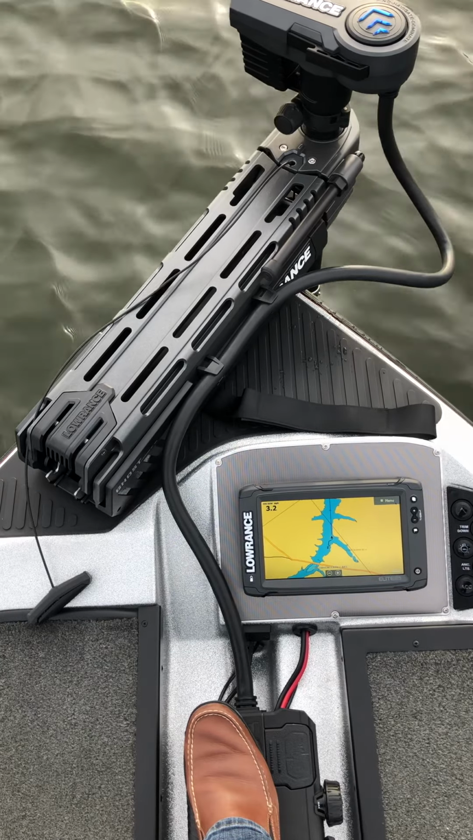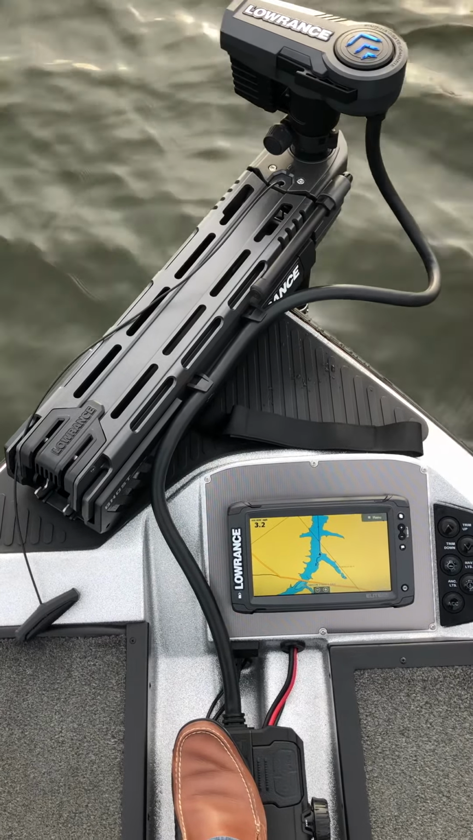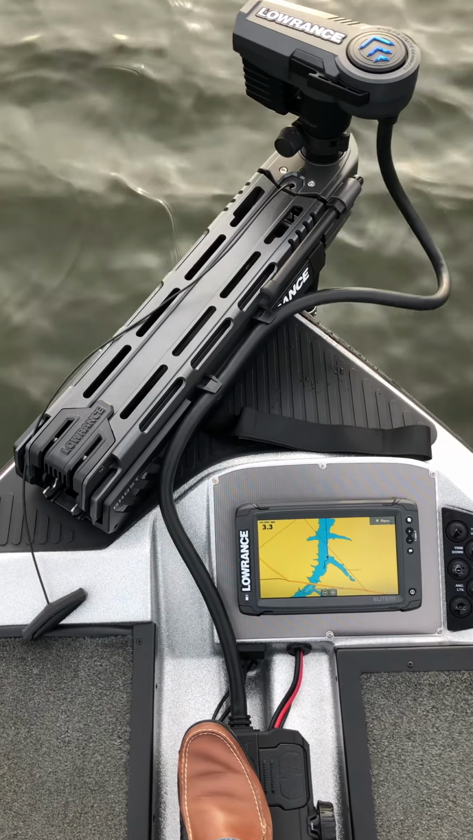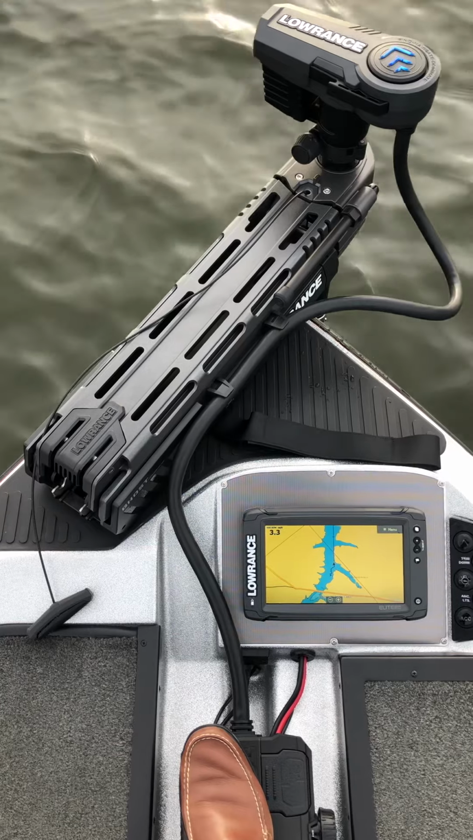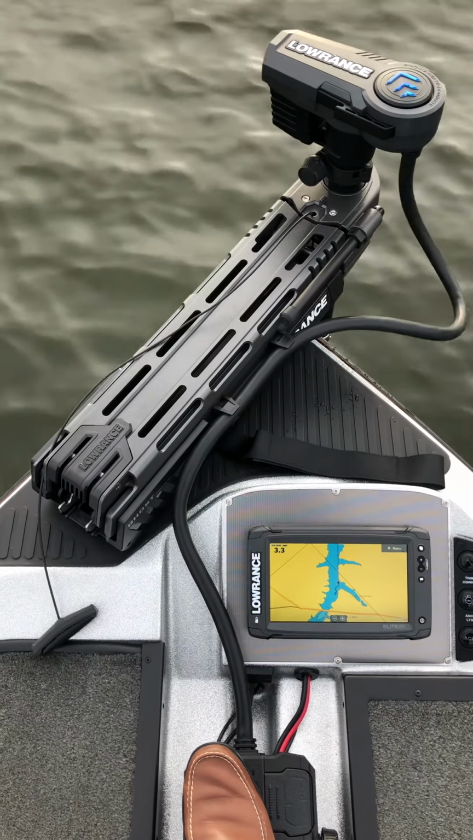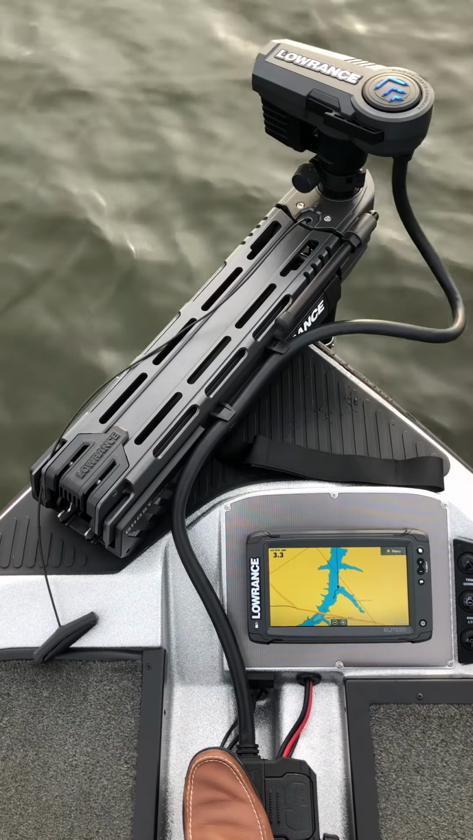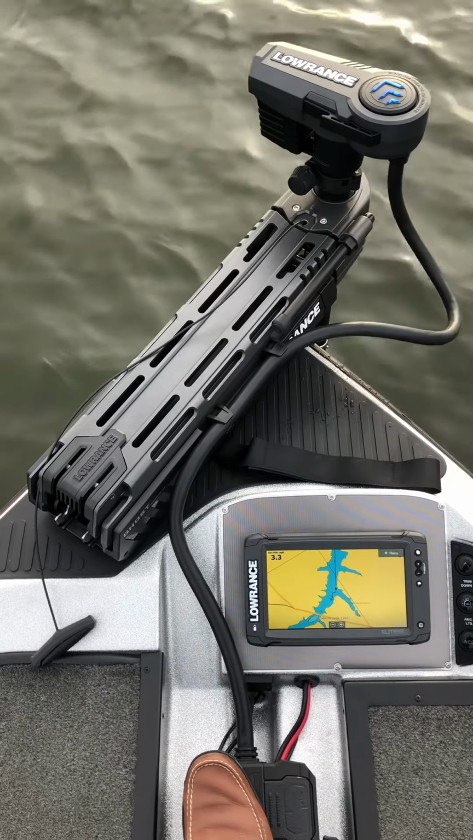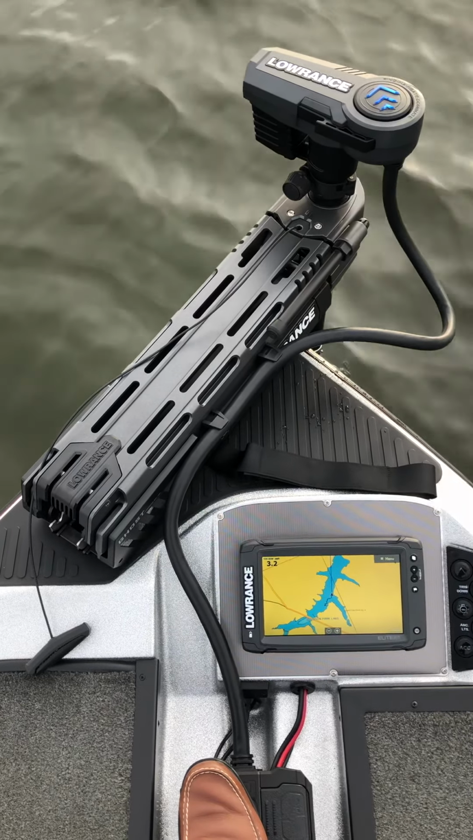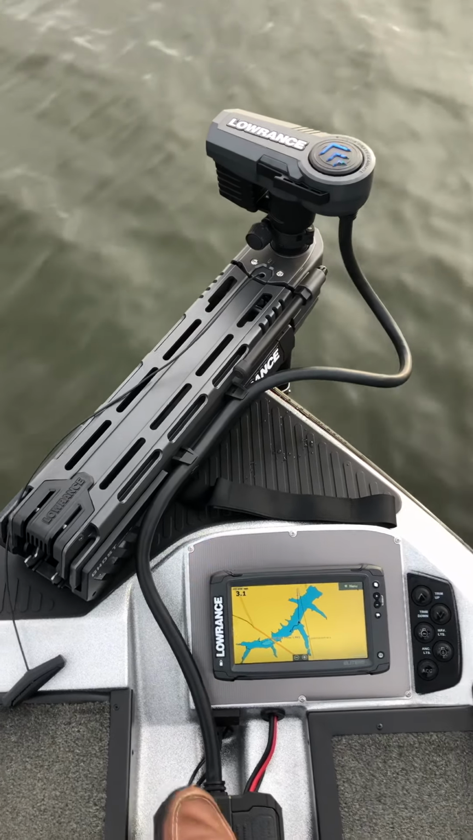3.3. One thing I do like about it is it doesn't just immediately jolt you up to full speed. It builds up a little bit, so it's kind of nice. Doesn't throw you out of the boat. Looks like 3.3 is about it here. I'm into the wind just a little bit, so maybe 3.4 if I was going the other way. I will take that. That's a lot faster than my 24 volt, 80 pound 4-Trax. That thing was about 2.6, 2.7, so I'll take that.